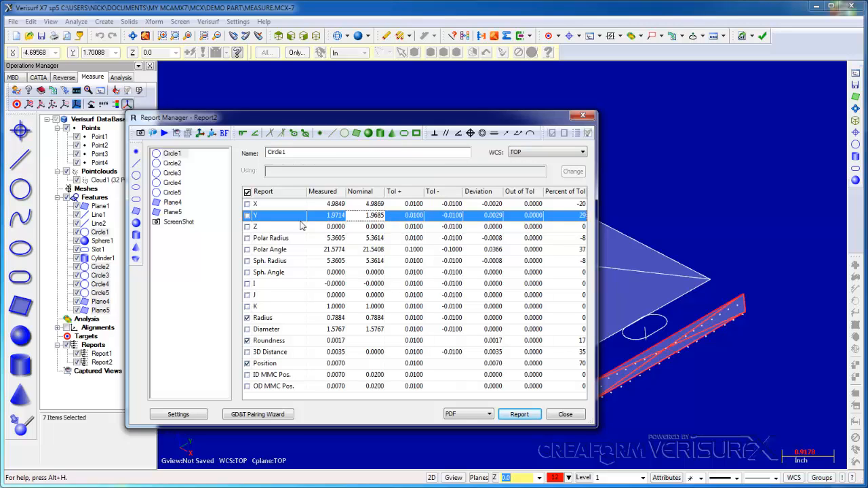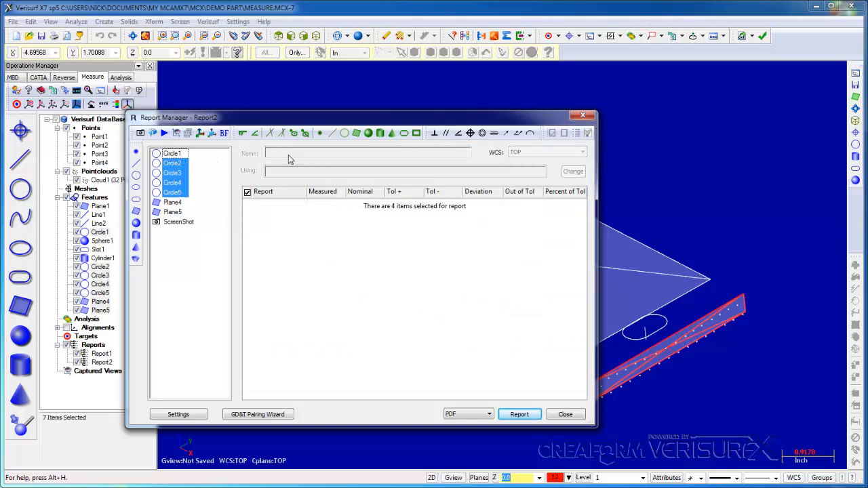The toolbars allow us to add CAD features, to construct features, and to add GD&T callouts. I'll use the toolbar to construct the plane and then the circle through the hole pattern. I'll select the 4 circles and then choose Construct Plane. With the circle still highlighted, I'll choose Construct Circle to find the center.